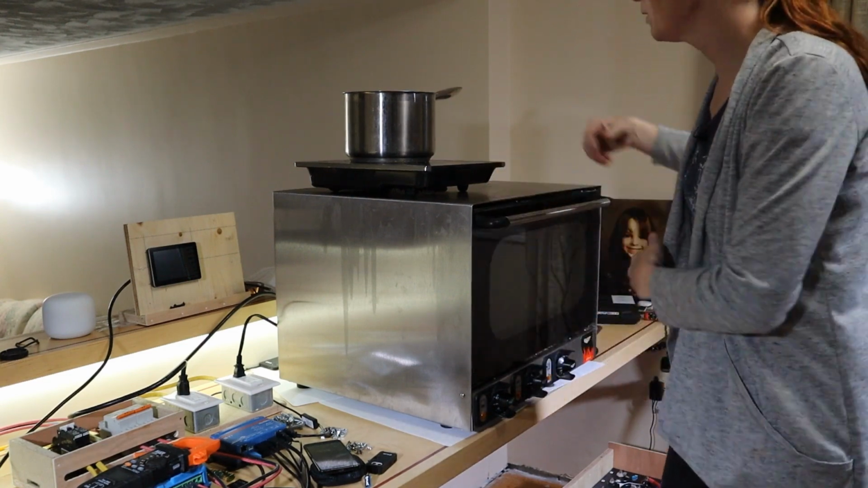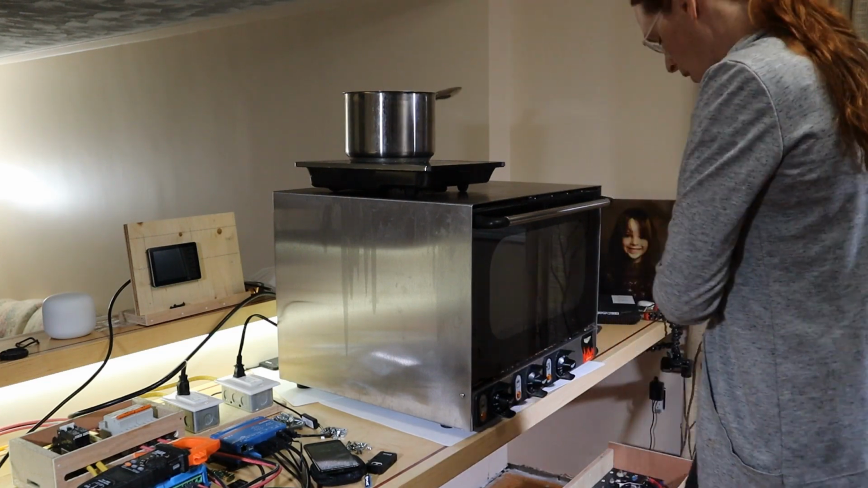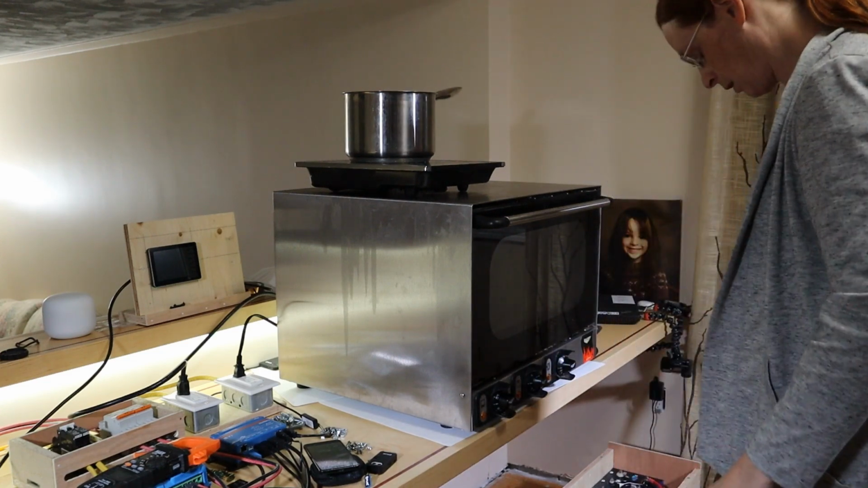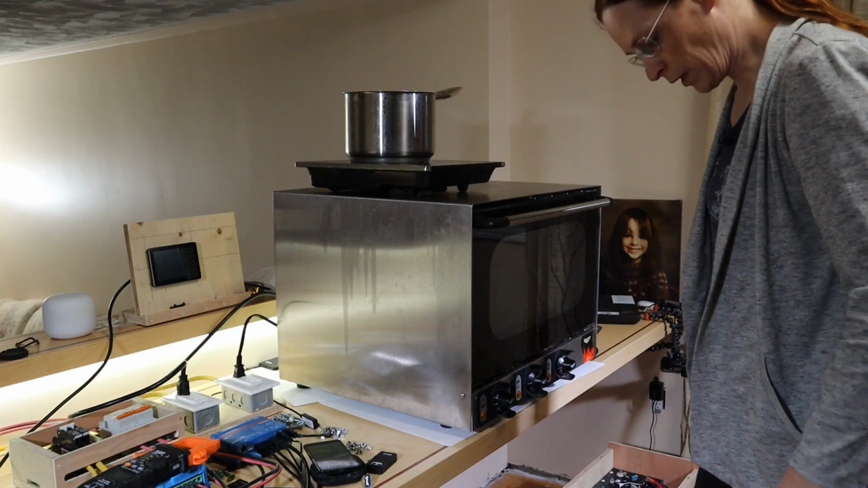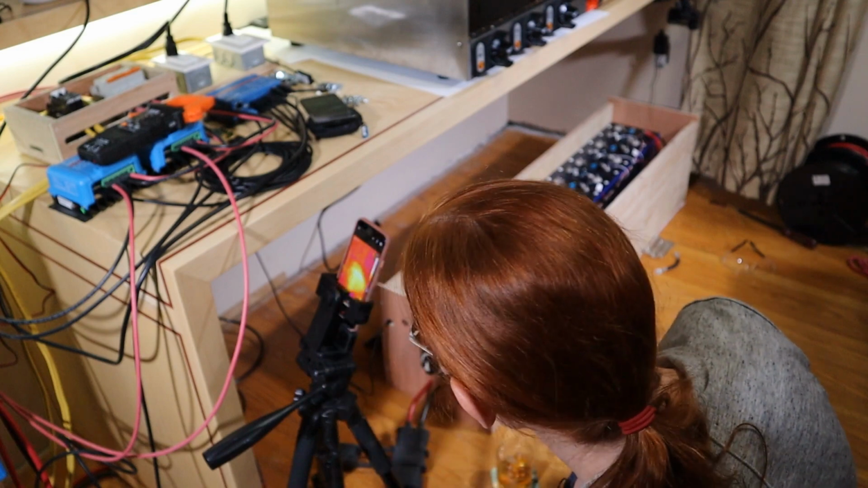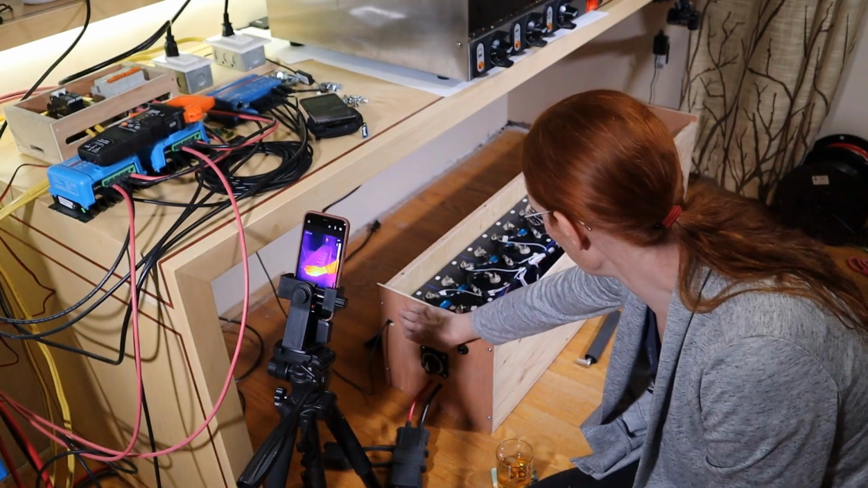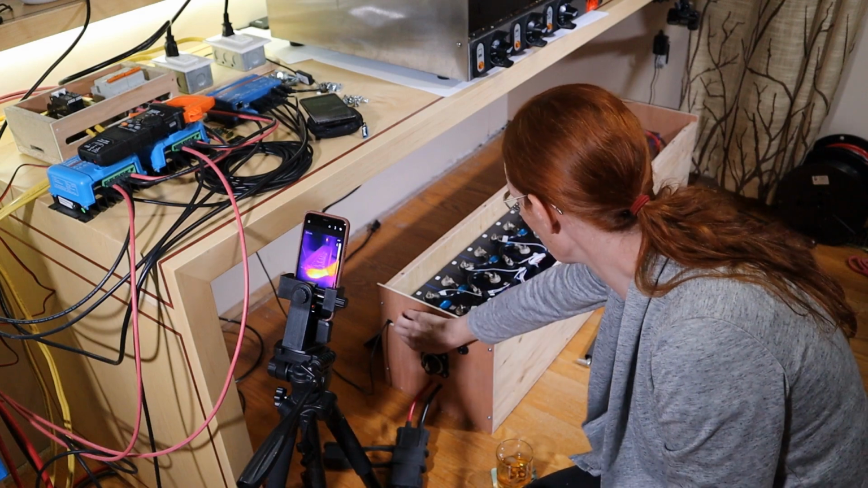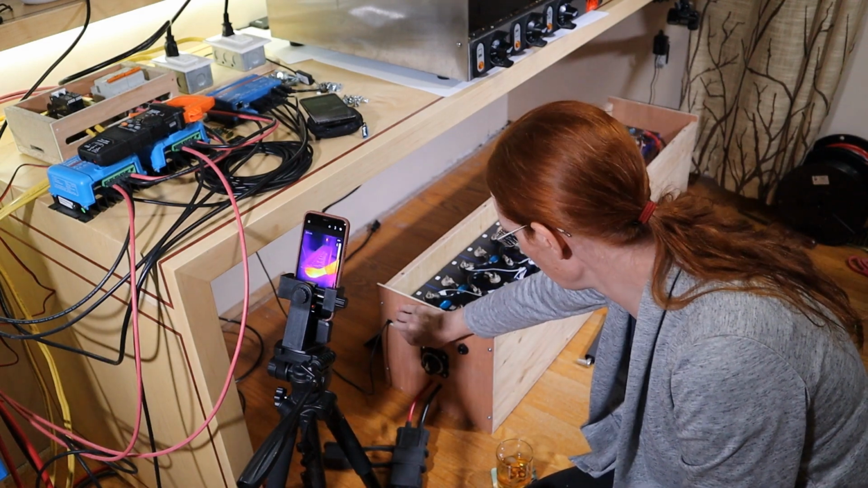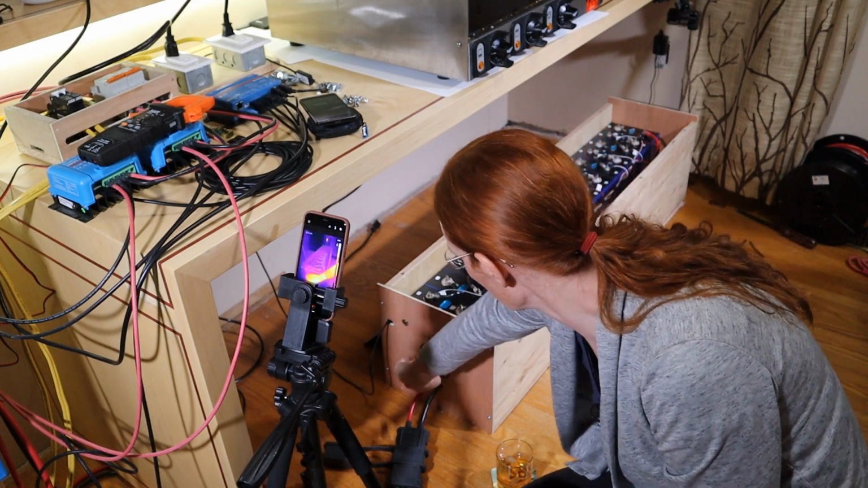The oven is cool. The water has a surprising amount of heat still in it. Okay, oh yeah, I gotta set the thermal camera. The hottest part so far is where I was sitting. Wait, am I actually ready? Yeah. 1, 2, 3, 4, 5.